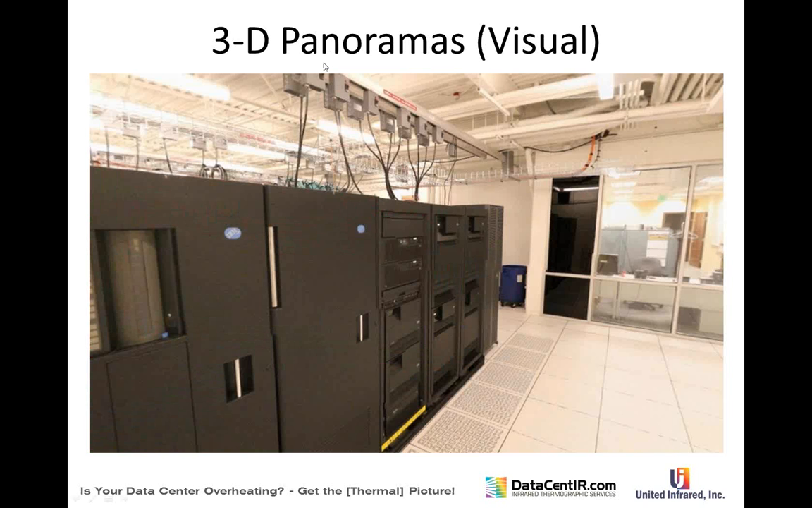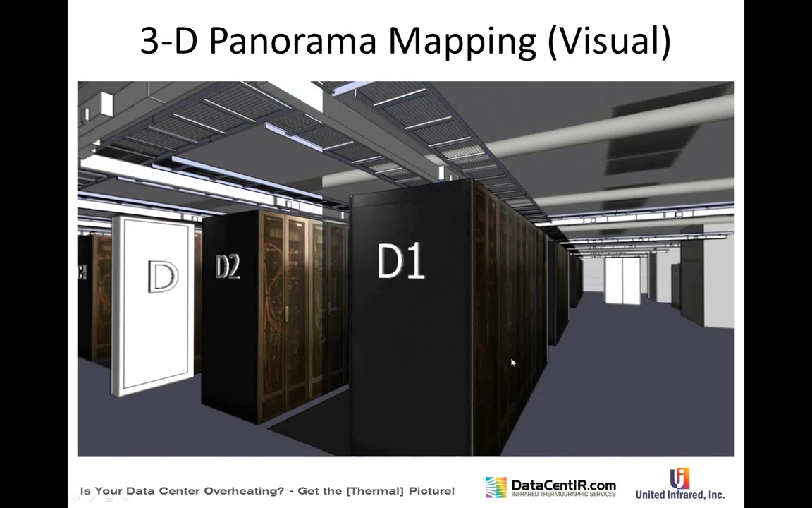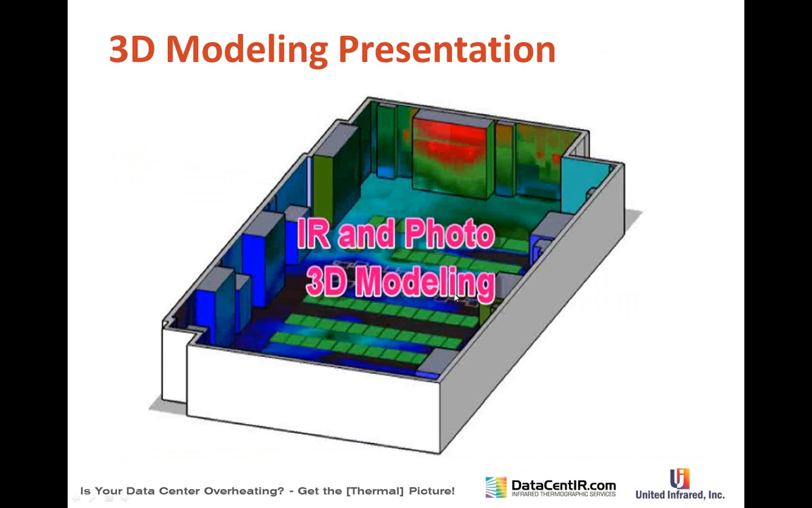And like I said, I'm just showing the panoramas and the different types here, going around this big place. And then the ultimate is to put the thing into the 3D model so you can spin it around and do anything you want to with it.